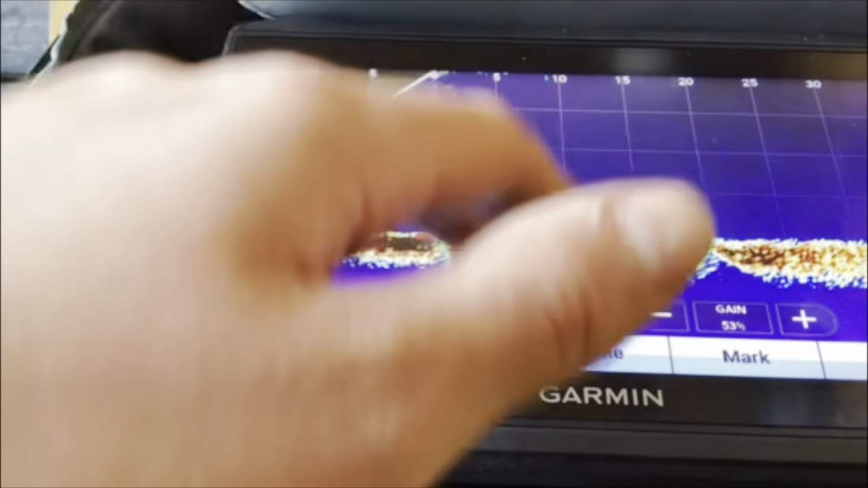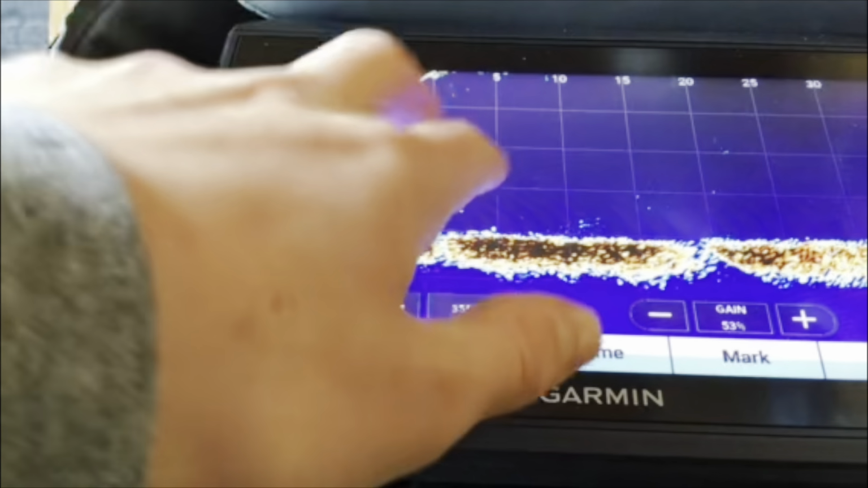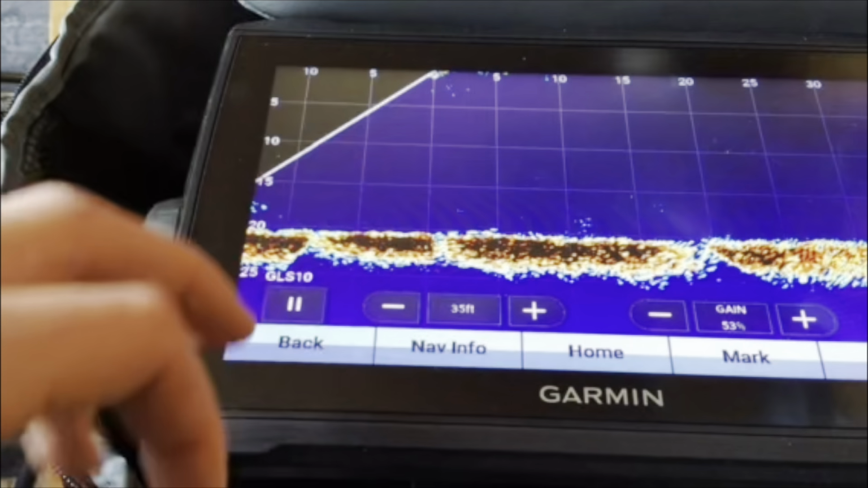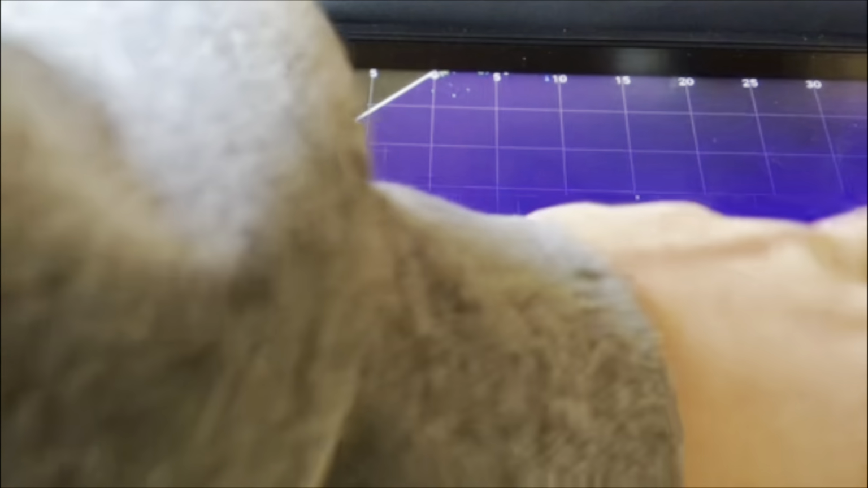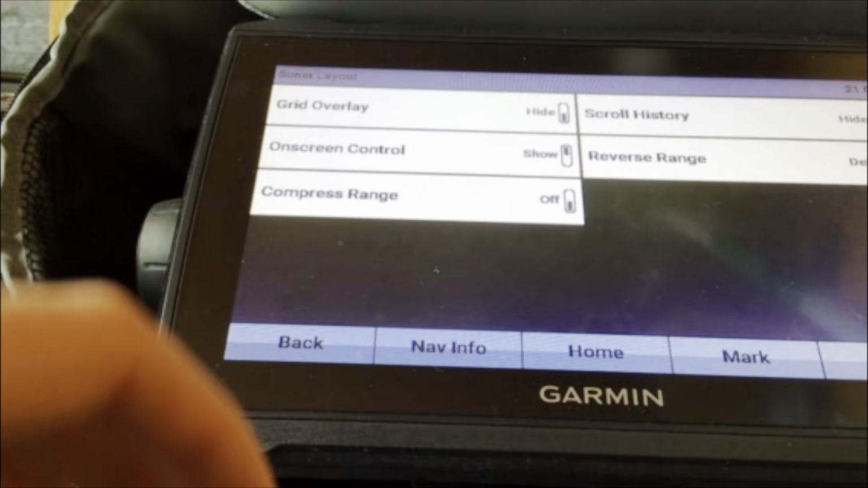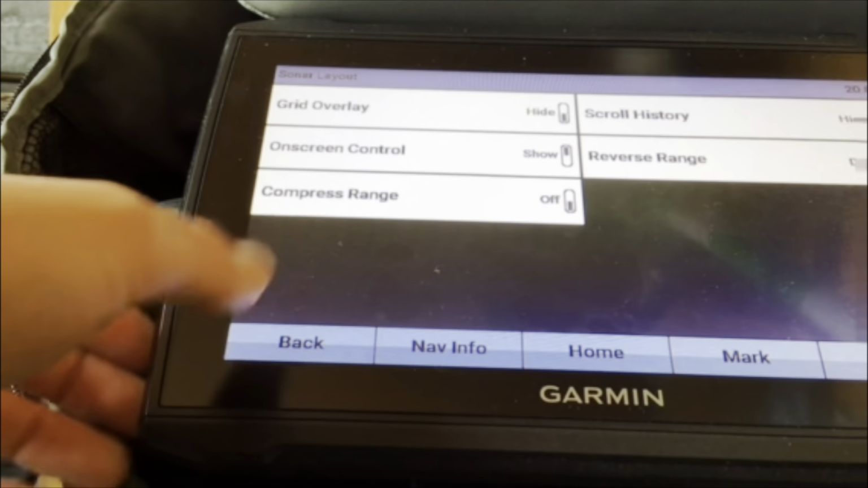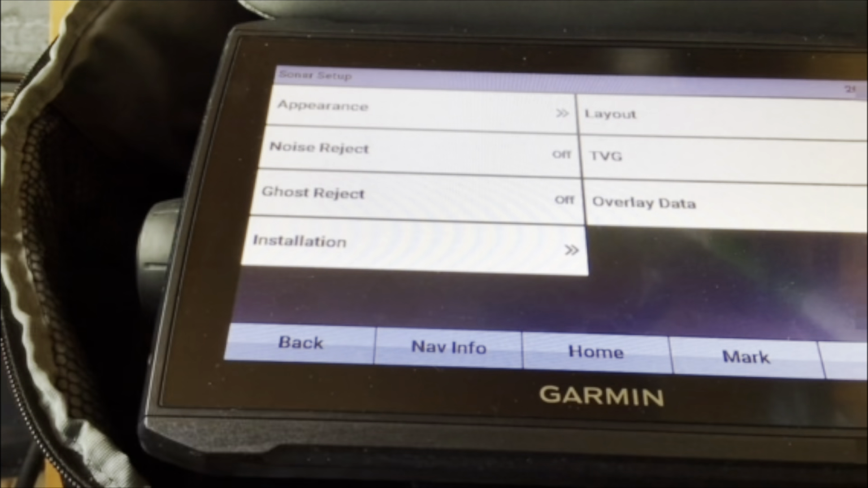I just turned the grid on, but I don't really like it. It's 5 foot, so each one of these squares is 5 feet. But I'm not really a fan of that, so I just go to sonar setup, layout, grid overlay, hide. Then this is where you can change on-screen control, compressor, and scroll history, and all that. But I don't really mess with any of that.